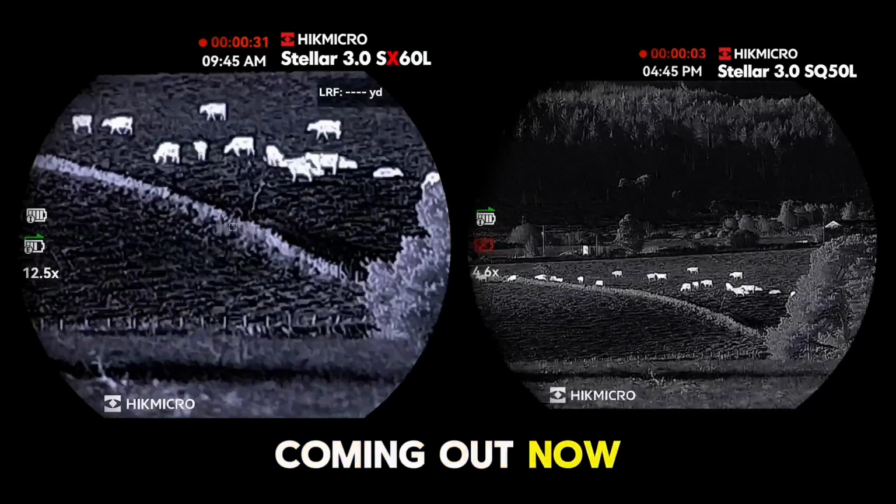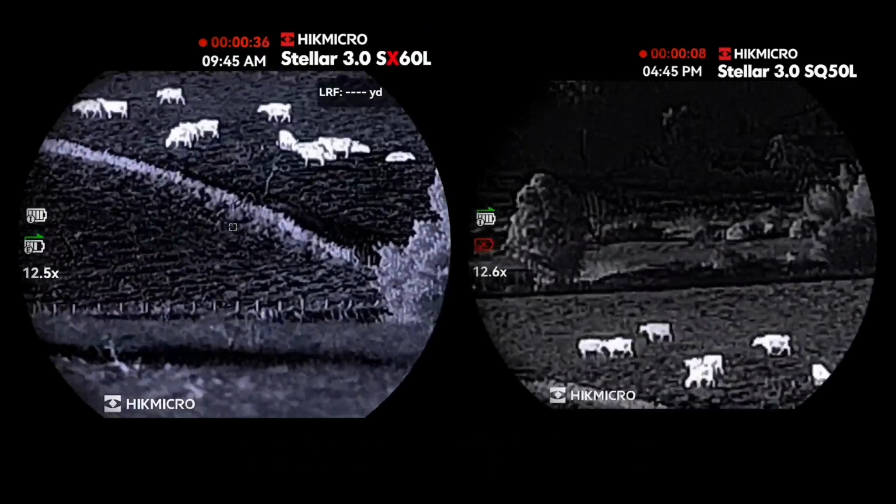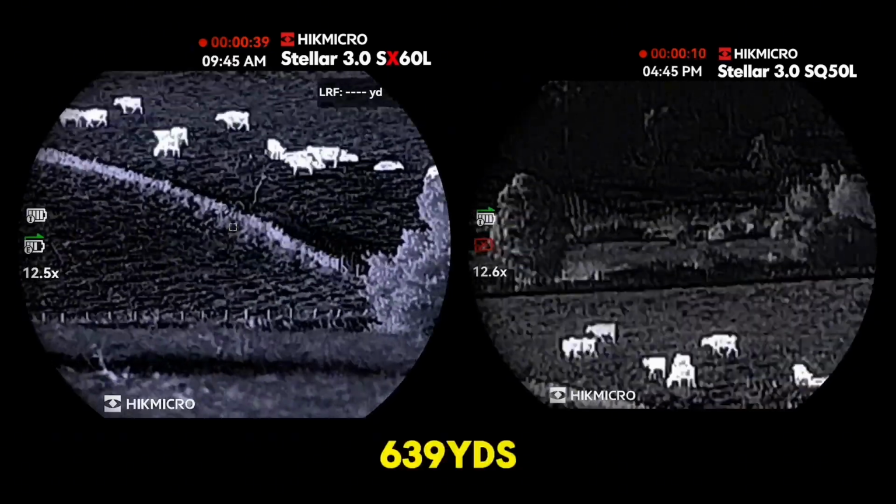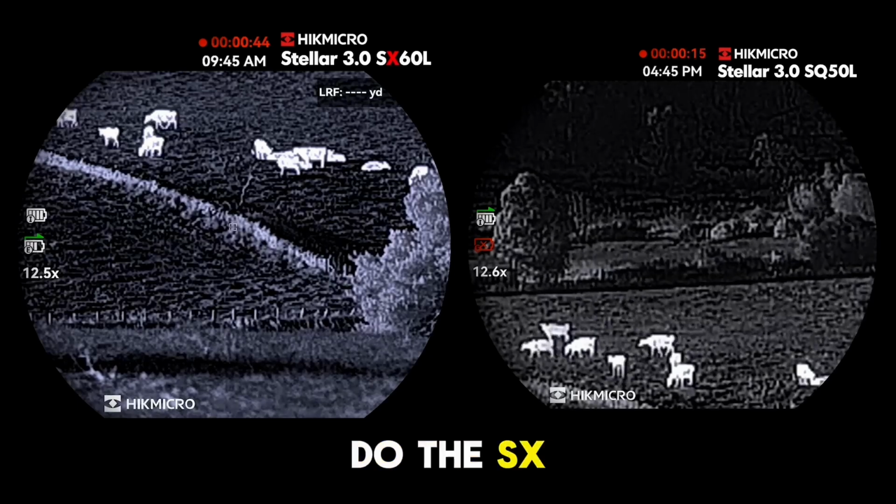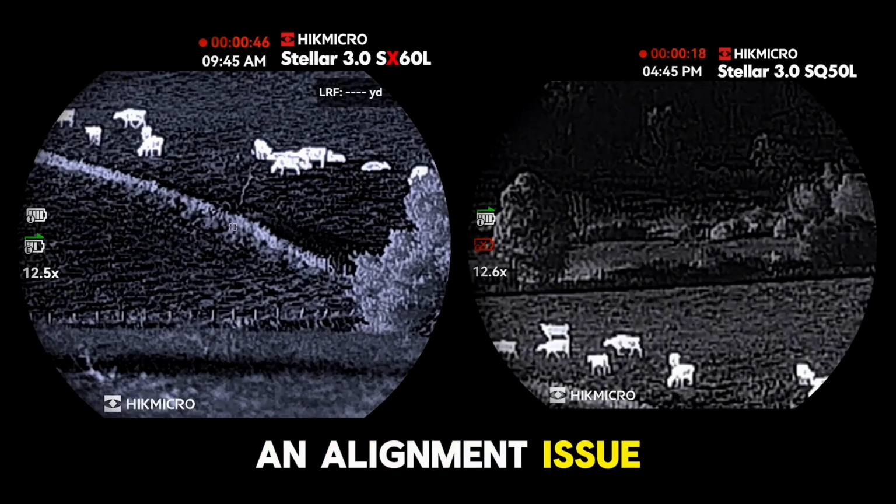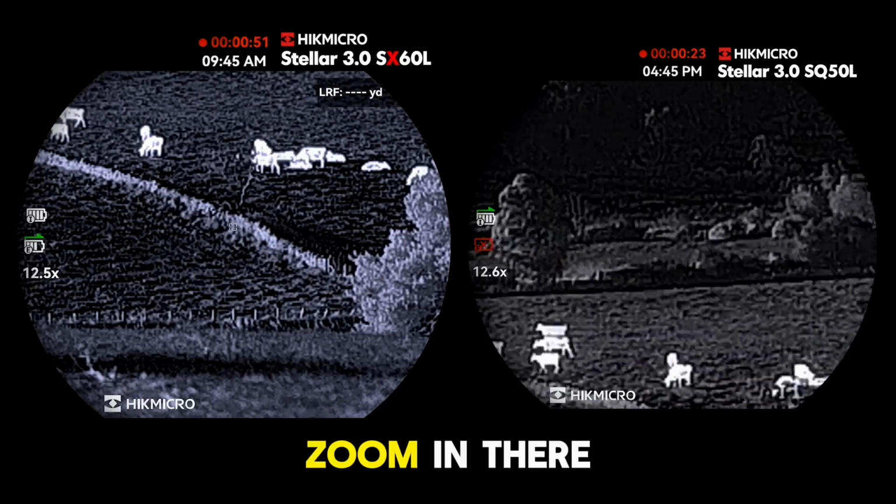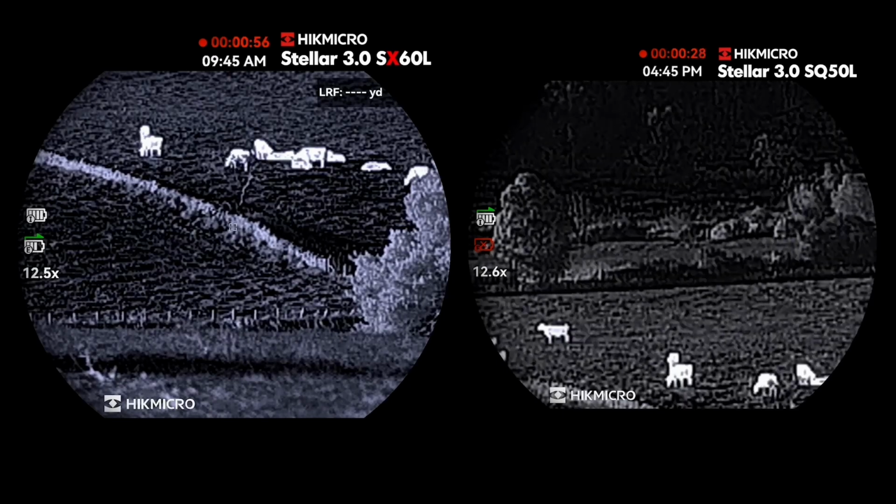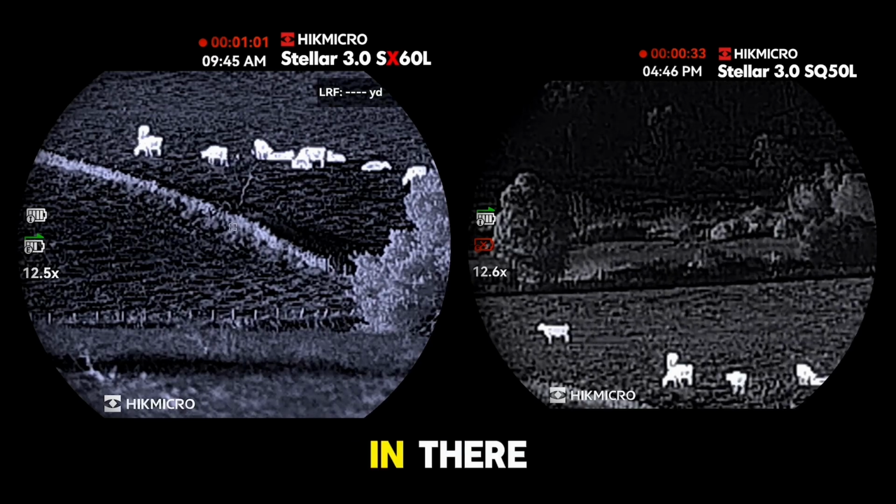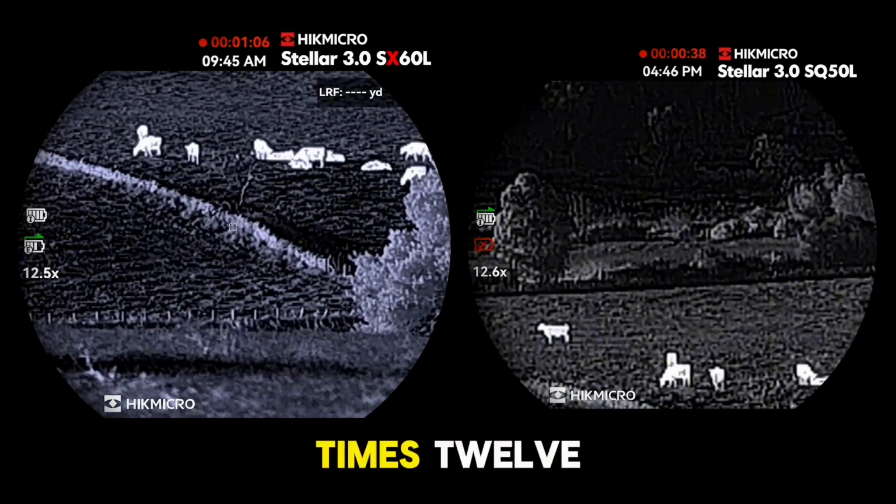Obviously the cows are just coming out now, so they've just been milked, they're coming out, and we'll give them a quick laze. 6:39. So we'll just do the SX first because we're getting a bit of an alignment issue. Zoom in there at times 12. Get them focused in there. So you can see that's nice, crisp and clear still, even on times 12.